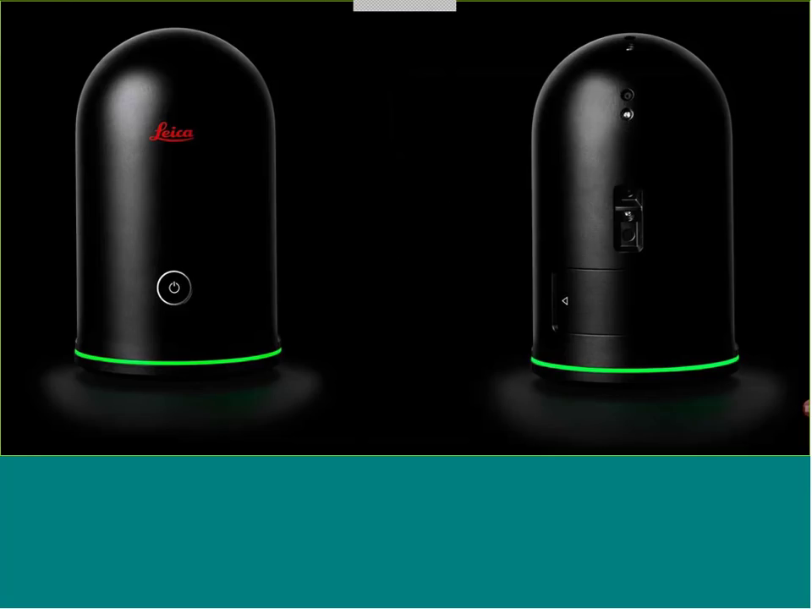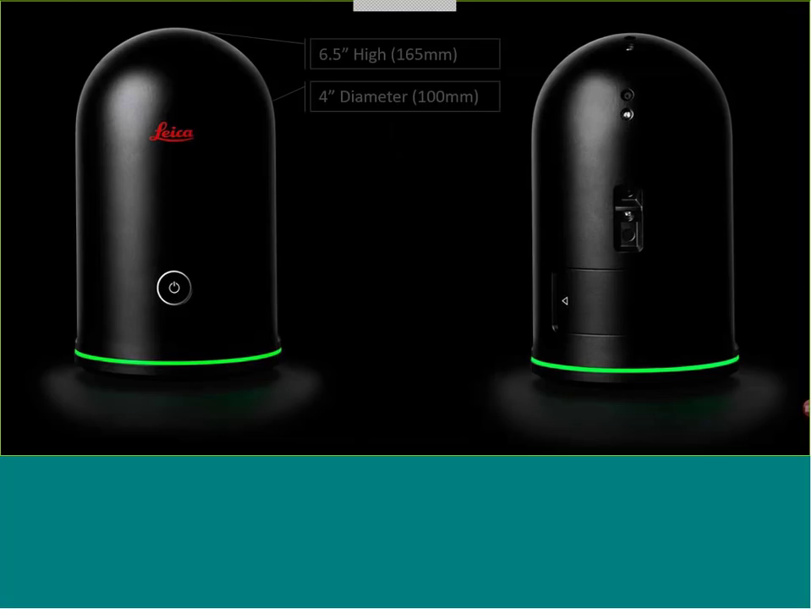So getting into here, this is a lot of things that people want to see. The first thing we're going to talk about is the size of it: 4.5 inches in diameter, approximately 6.5 inches tall. In all honesty, that's not much more than a venti coffee from Starbucks, height-wise.